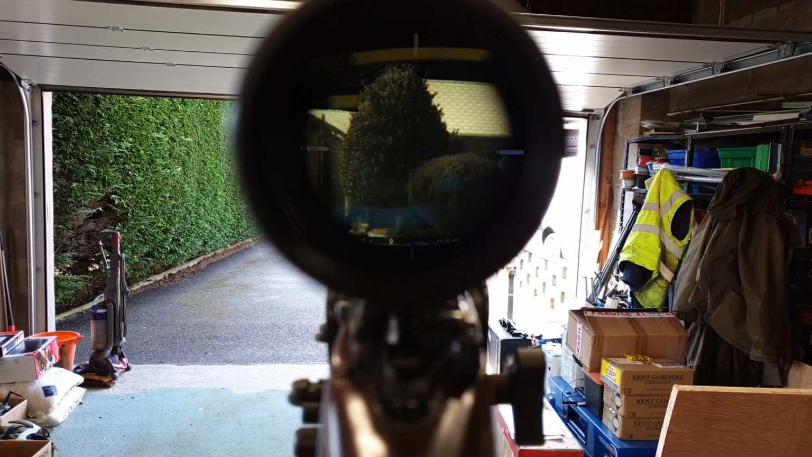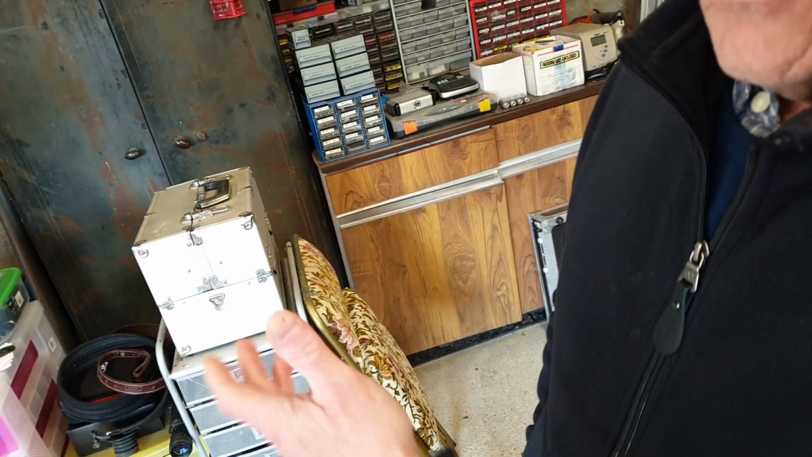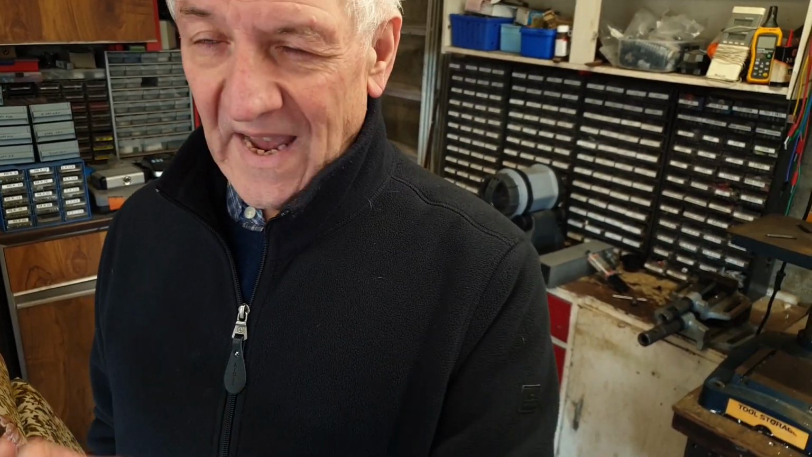Okay. There we go. I'm maybe not doing this thing justice by explaining the foibles you have to get used to to get the best out of it. But it's such a useful piece of kit. The fact is that this allows me to use it on 3 rifles, and gives me thermal capability on 3 rifles without having to buy 3 thermal rifle scopes, and allows me to keep good glass on all 3 rifles for daytime use. And still have a thermal capability with any of them.